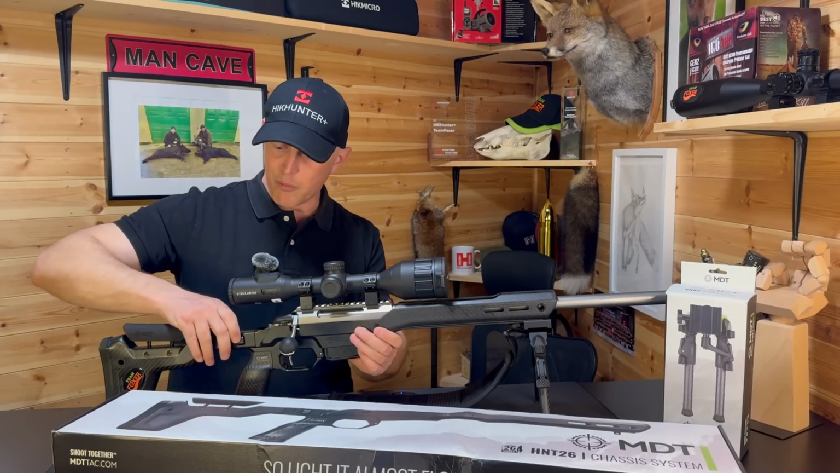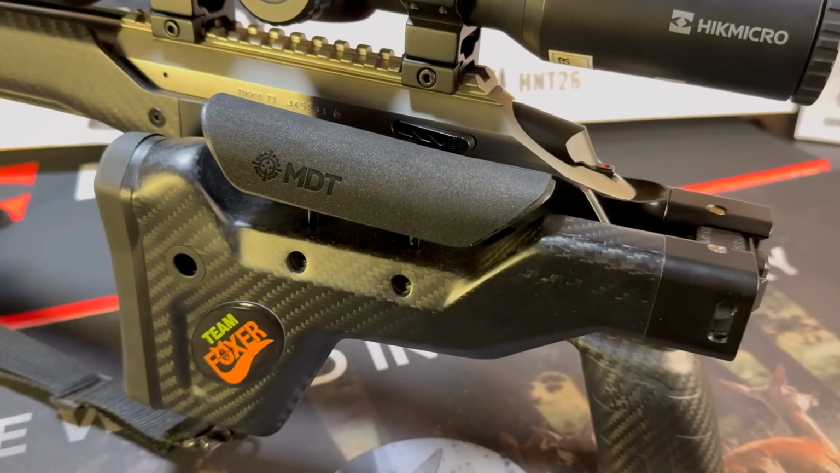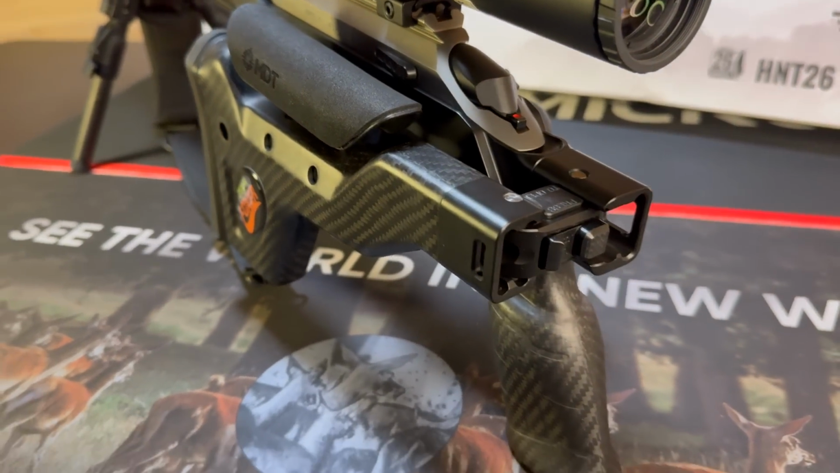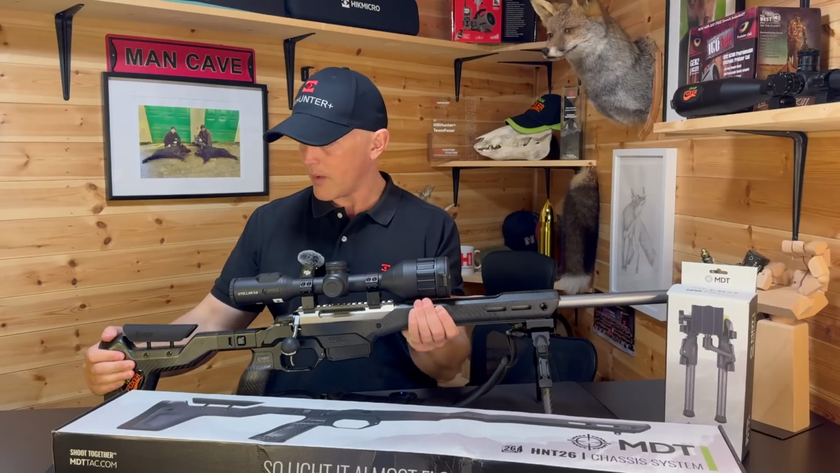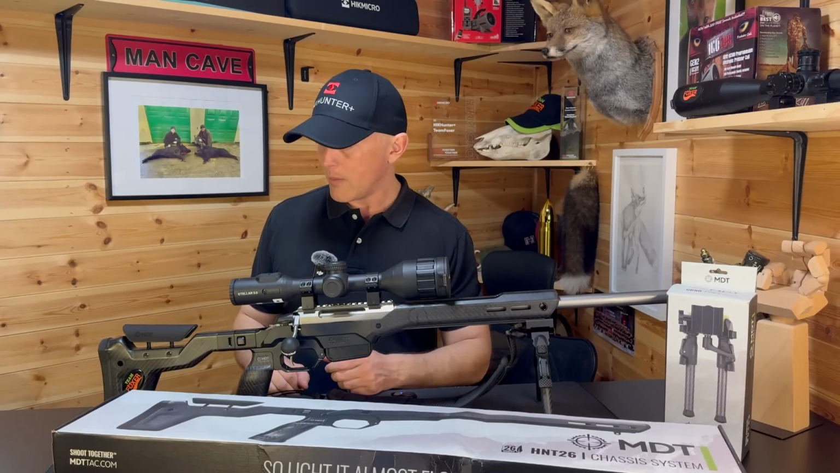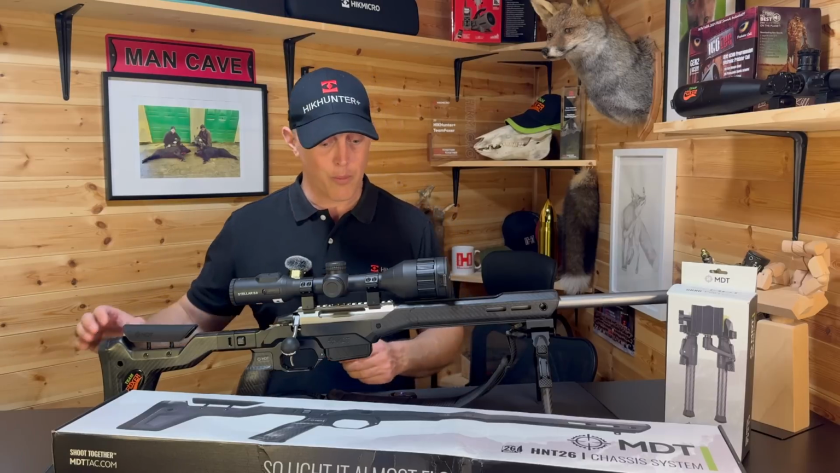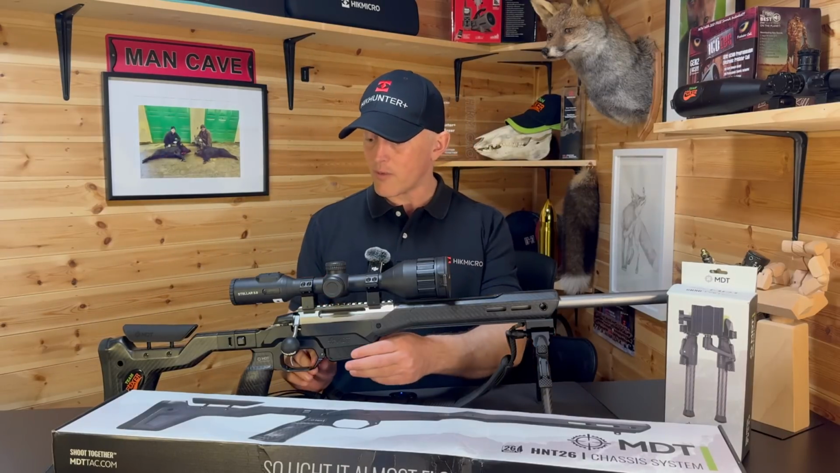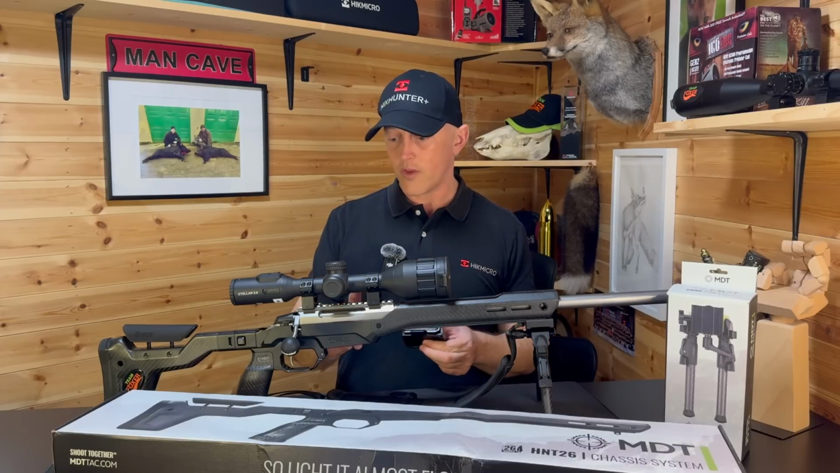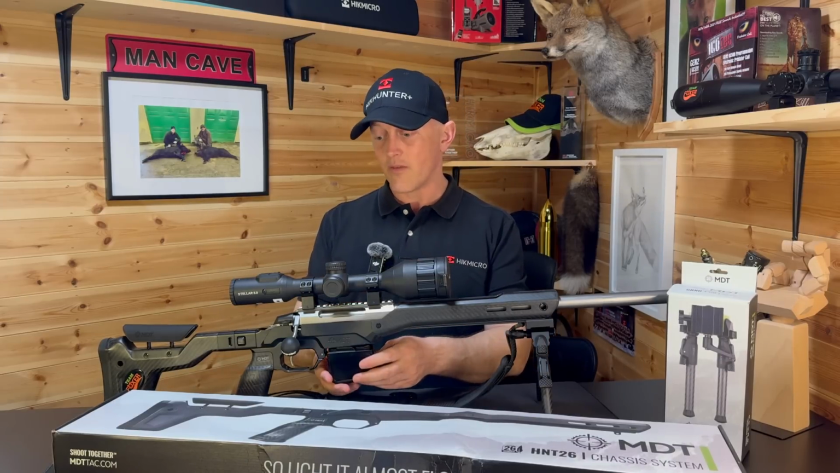The butt of the chassis actually folds all the way flush to the stock, so if you want to keep it in a small carry case, then it makes that a little bit easier. It's also handy for getting the bolt out with a cheek riser in position. It comes with shims for the butt pad. I did have to buy a new magazine, so the actual magazine for the standard Tikka chassis didn't fit.